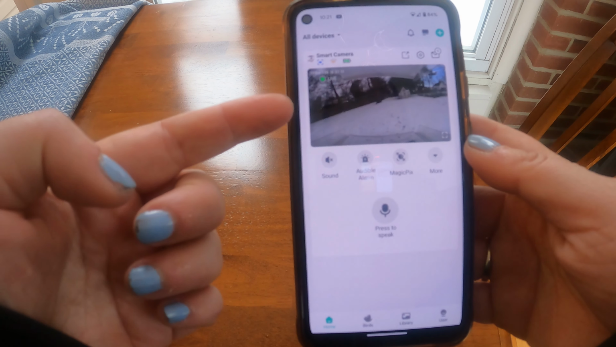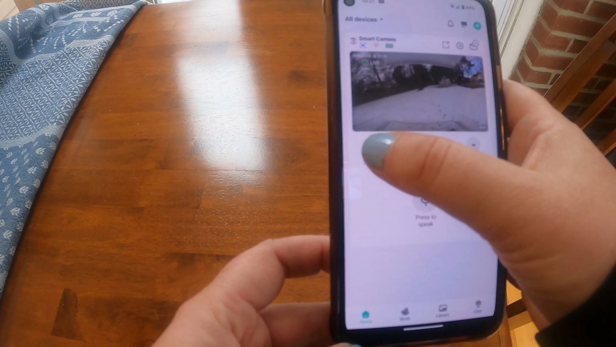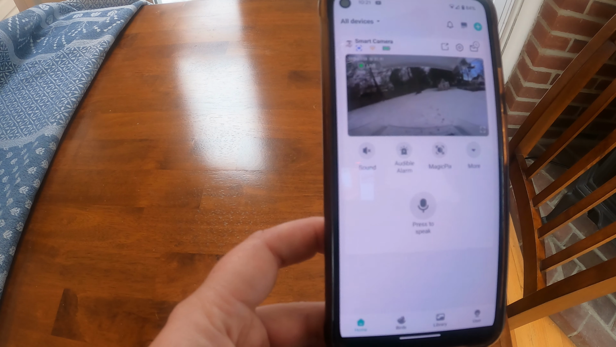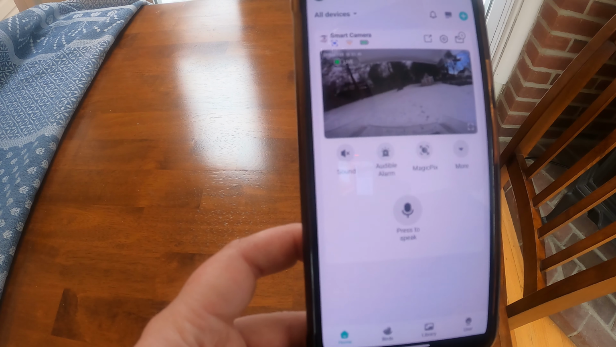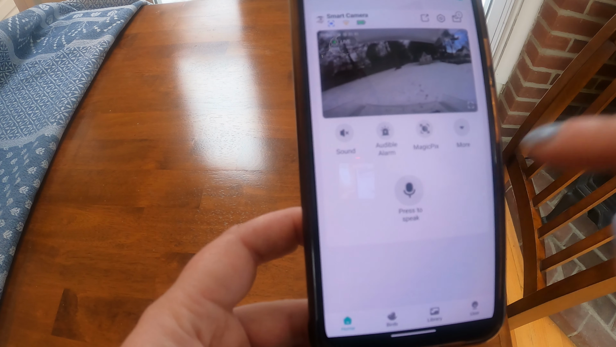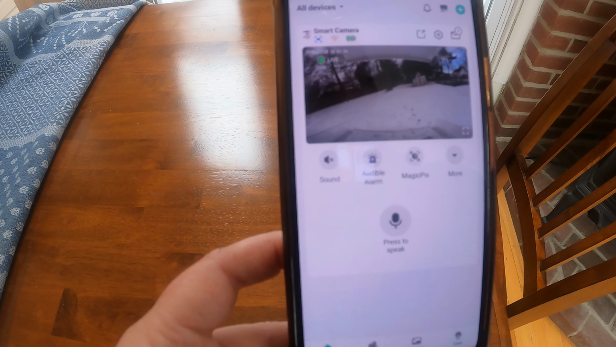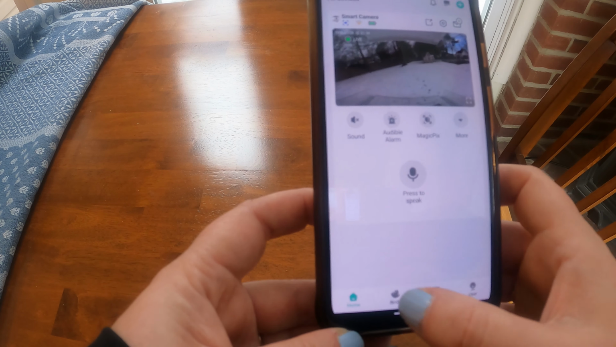Okay, so this is a live view of the feeder, so you can obviously watch live. Like I said, you can keep the sound off and on. There's an alarm if a squirrel gets there and you want to do that. There's also a setting called Magic Pick, which gets you a more high resolution, but they said it can drain your battery faster. I haven't played around with that yet. You can actually speak to the feeder. So if you've got a pesky squirrel bothering your feeder, you can say, hey, get off the feeder. You can be that crazy person.